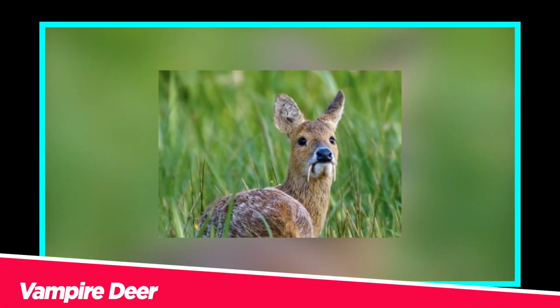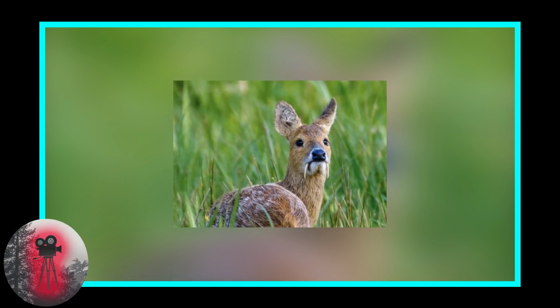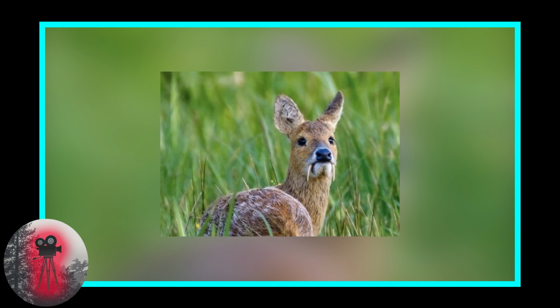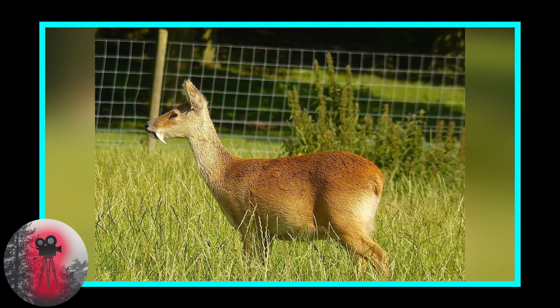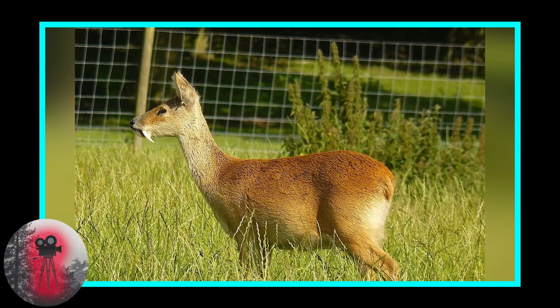Vampire deer. In this clip, you can see a vampire deer. This little guy was picked up by a field camera. This is the Chinese water deer, a small herbivore mammal native to China and Korea. These smaller deer typically weigh between 33 and 65 pounds and stand around 2 to 3 feet tall at the shoulder. Obviously, they are known for their large tusk-like teeth, which both males and females have.